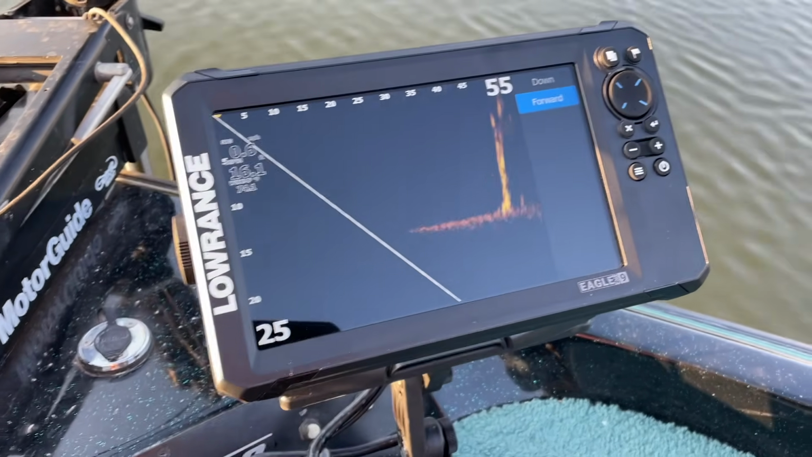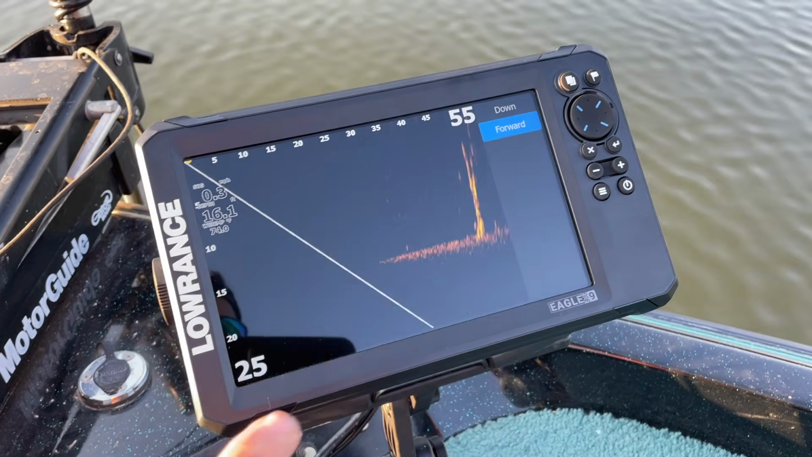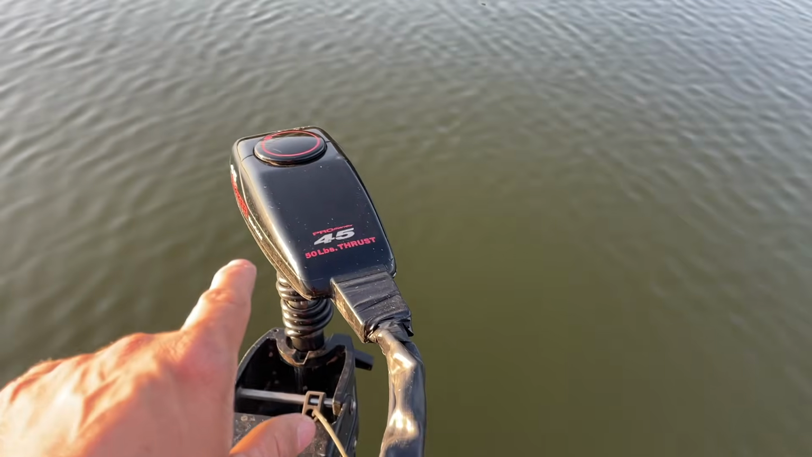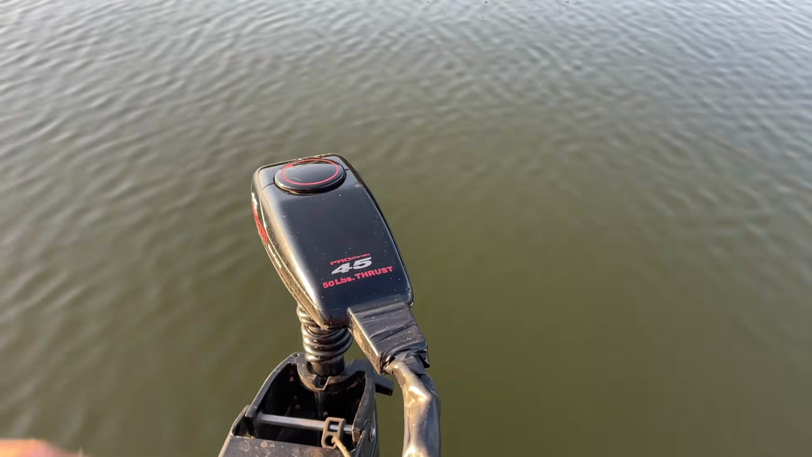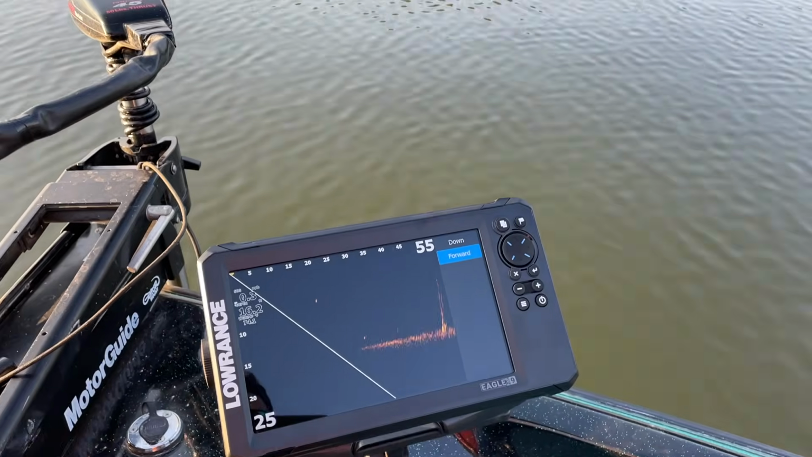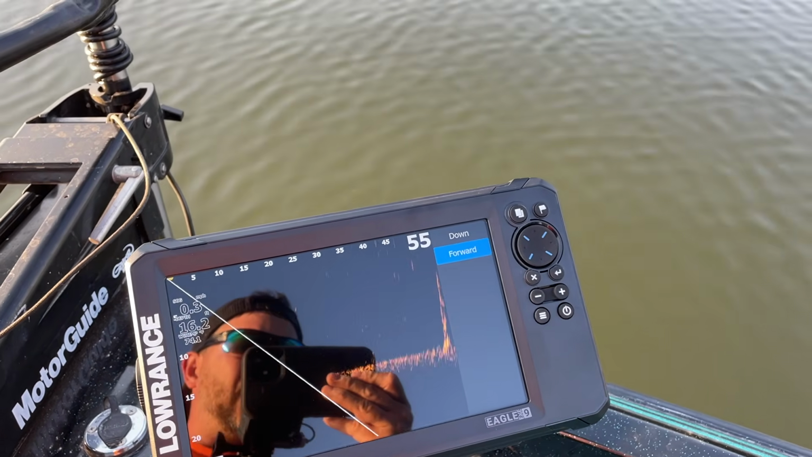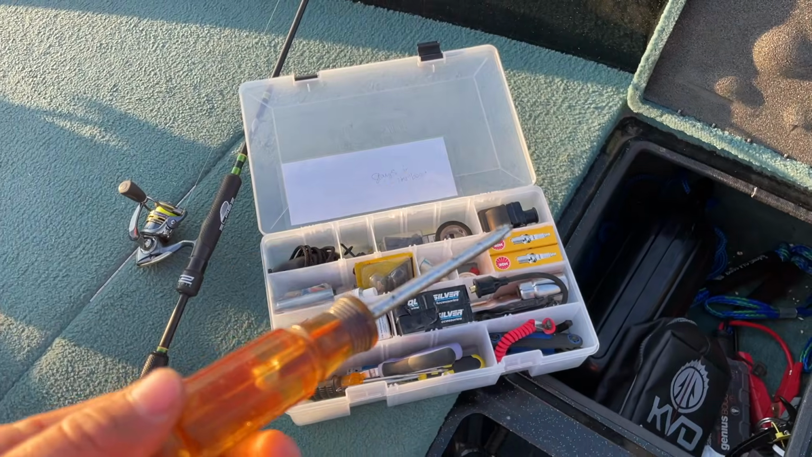But I will say this. If you were looking earlier at how I mounted the transducer, don't pay no attention, because I mounted it backwards. If you look, my trolling motor is actually facing that way. My transducer is looking back at that. So I'm gonna have to fix that here in a minute. But it has a clear picture. I like it so far.